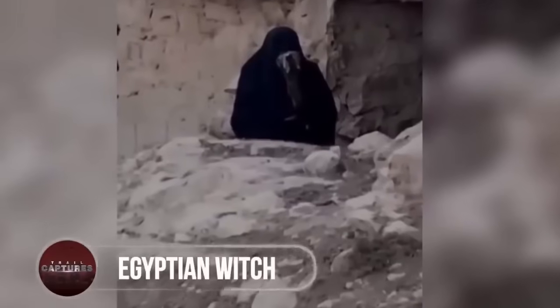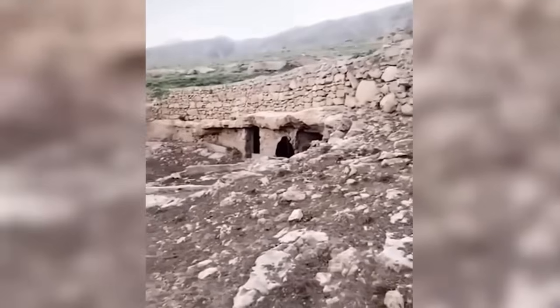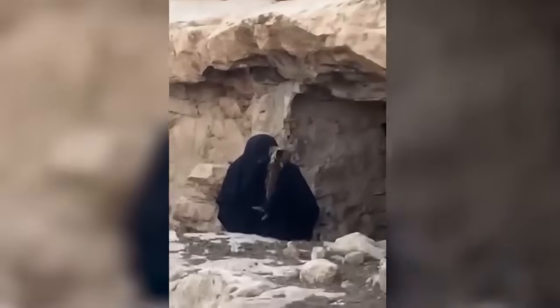Egyptian witch. A man decided to visit a cave to see the ancient witch that is believed to be living there. At first, he was disappointed to have not spotted anything, but on his way back, he was shocked to see a creature sitting on the abandoned side of the mountain. The creature, or must I say the womanly beast wearing black clothes, had a strange appearance.